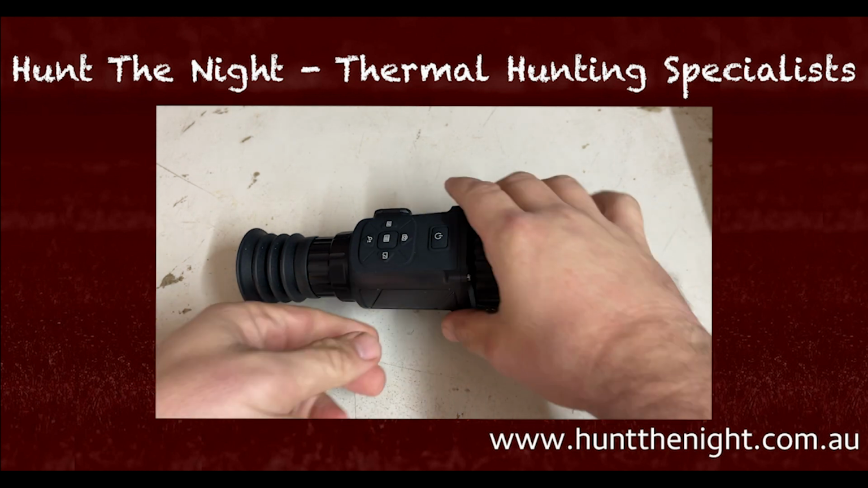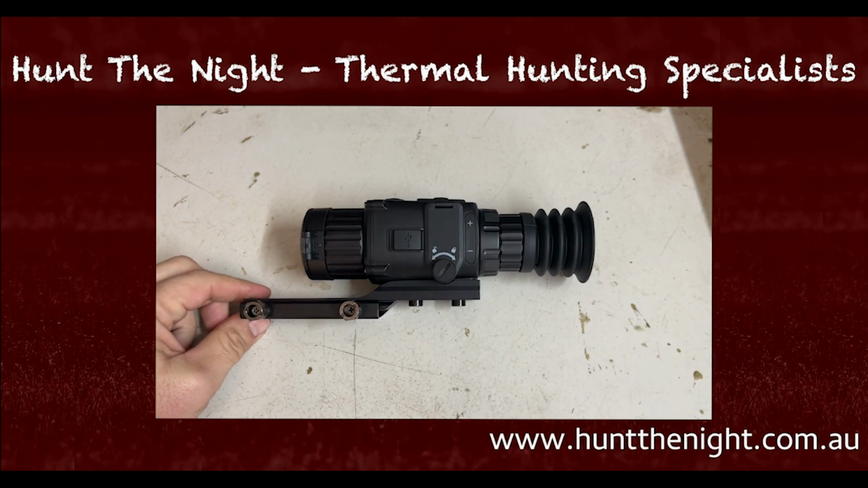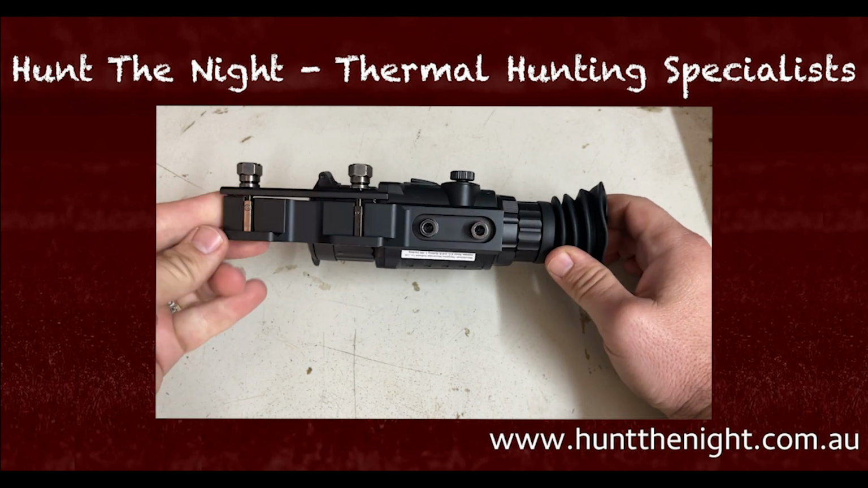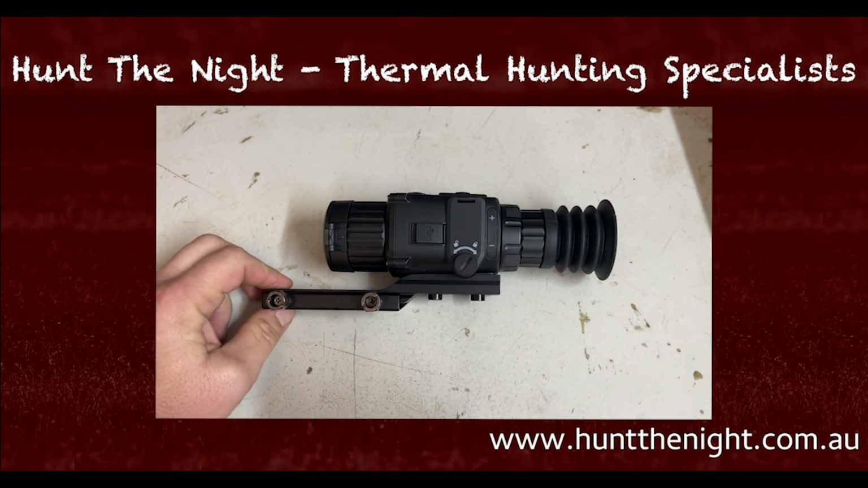Now, if you would have seen my mounting video, you would have seen that I spoke about these mounts and I don't mind them. Now, I had these mounted on my CZ 223, no suppressor on it. I put a bunch of rounds through it. There's no marks on the recoil lug. I had these bolts torqued into position, so I'm really happy with that.